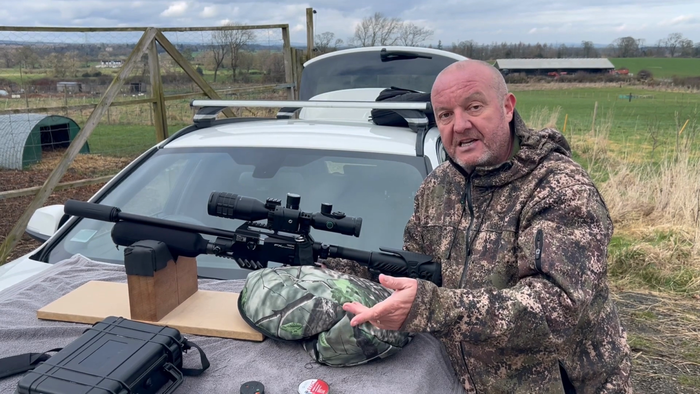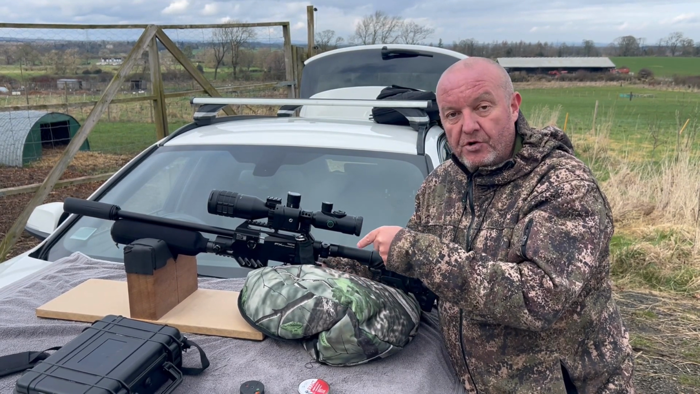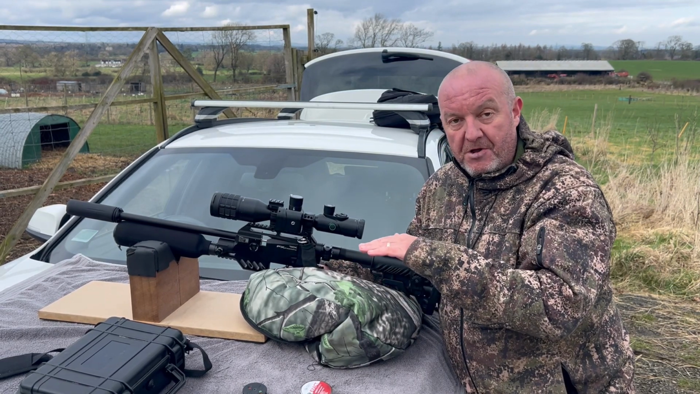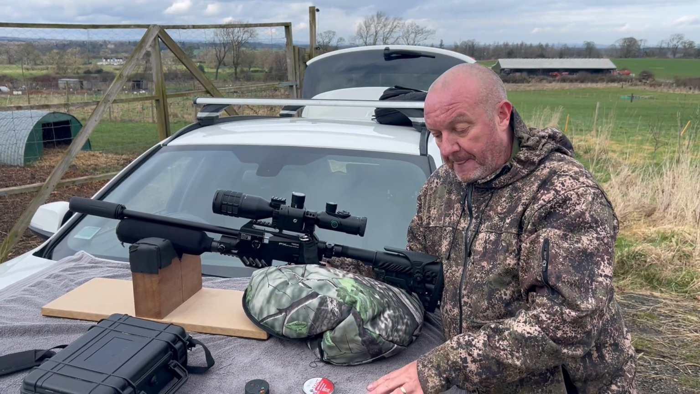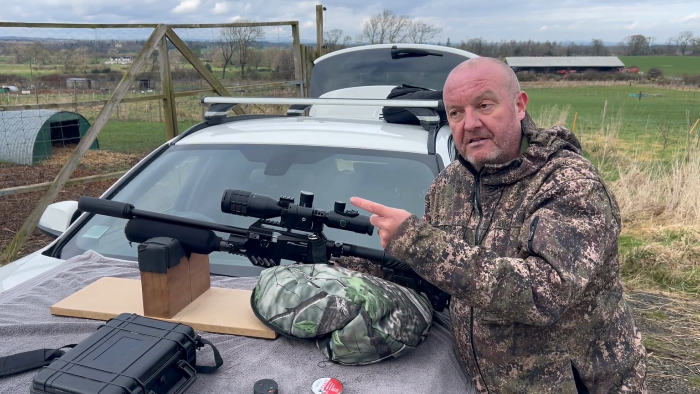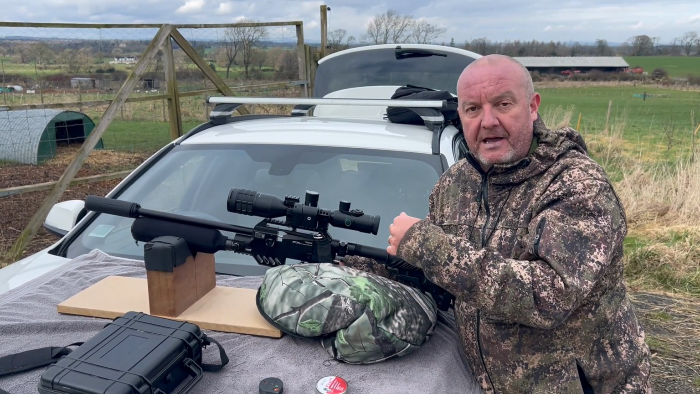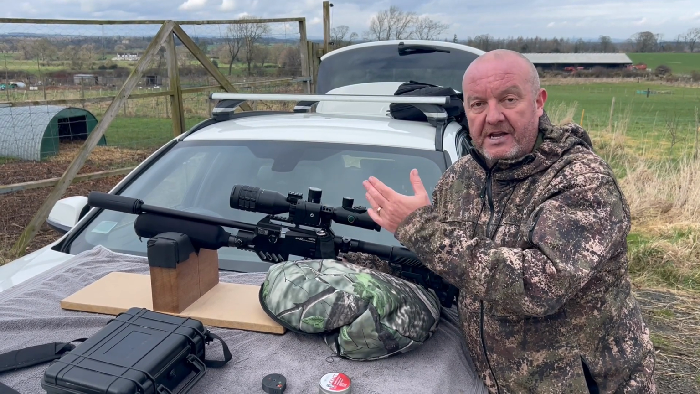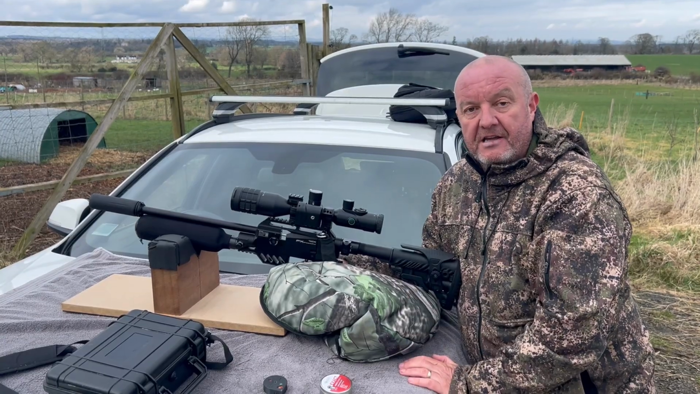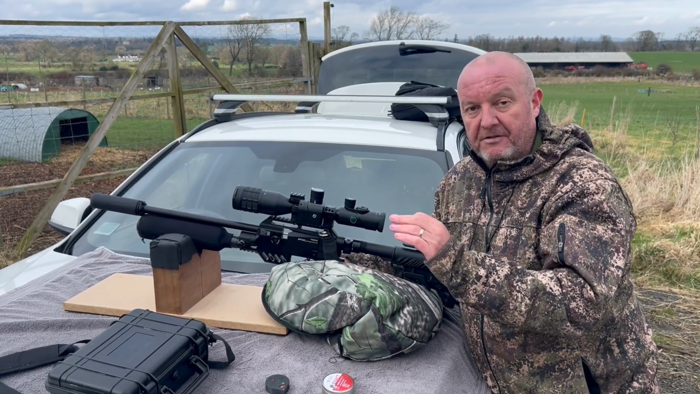I'll put 2 pellets in, then take it out to the 30 yards, and then take it out to 50 yards and see where we are with that. I must point out that we've got a very, very slight left to right wind, I think about 3 miles an hour. So I'm expecting it to push it off a little bit to the right, because I'm just going to go middle for diddle.